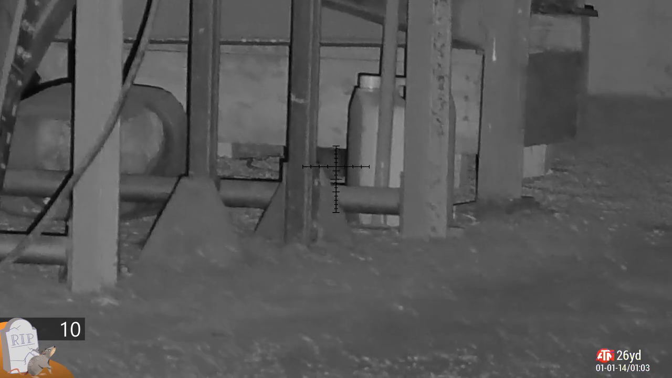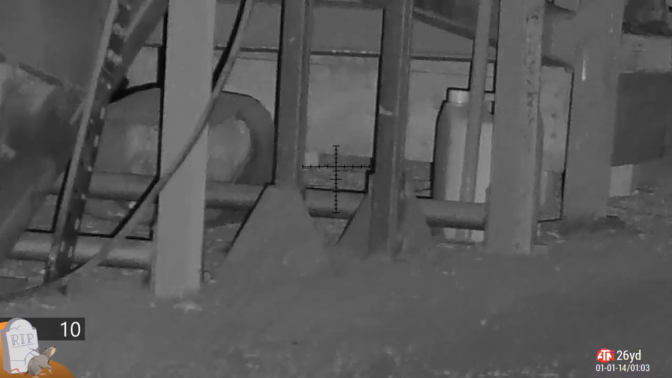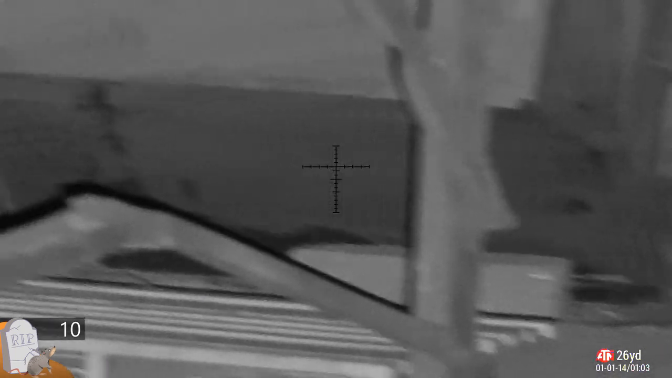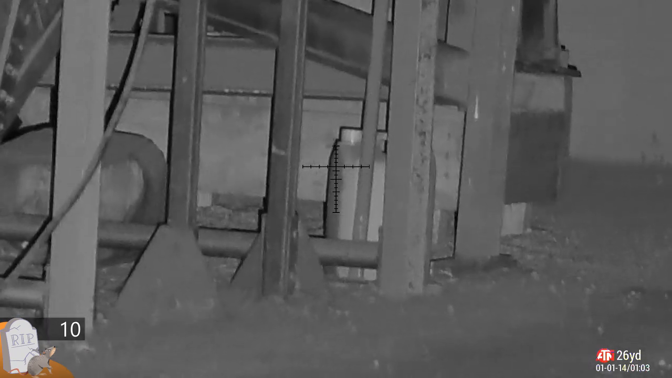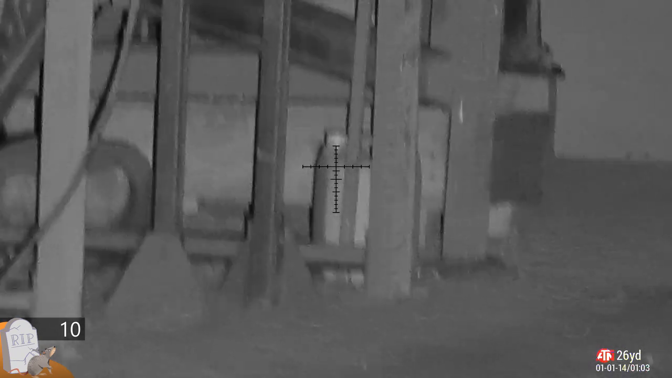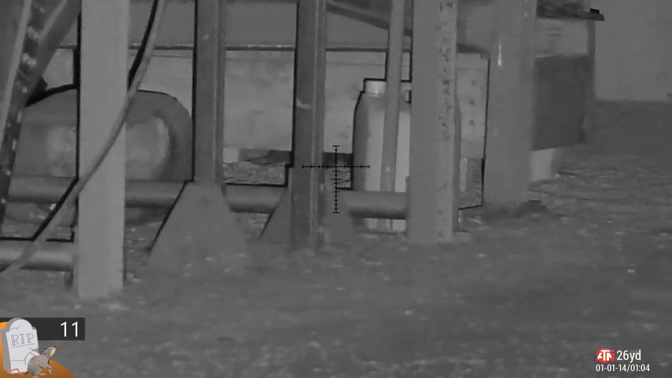This one's hiding right underneath the machinery and it's a bit of a pain to get to. High body shot, I'm afraid. Couldn't get a headshot on that one. Now if you use the thermal and the night vision together, you can quite quickly work out which end bites and which end shites. So you know exactly where the pellet's got to go.